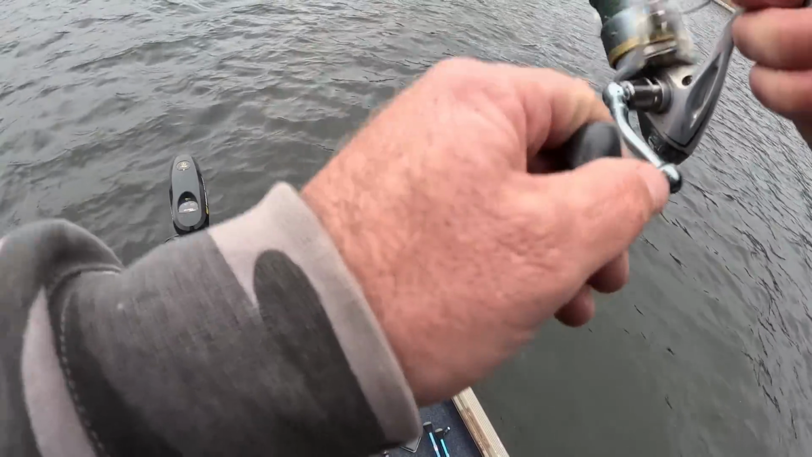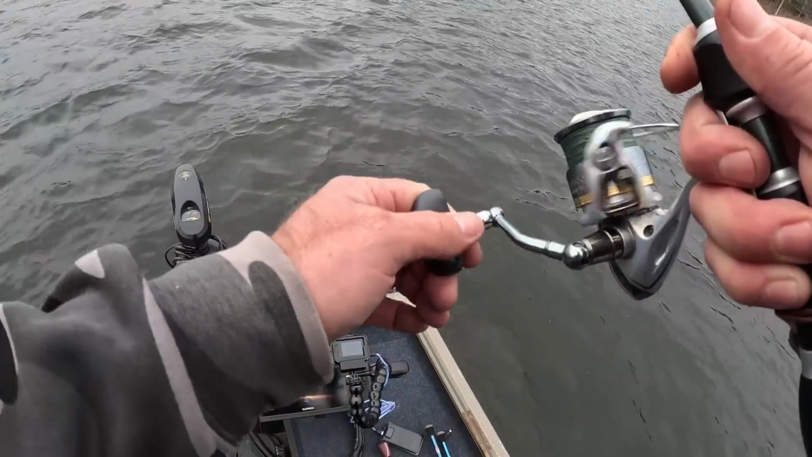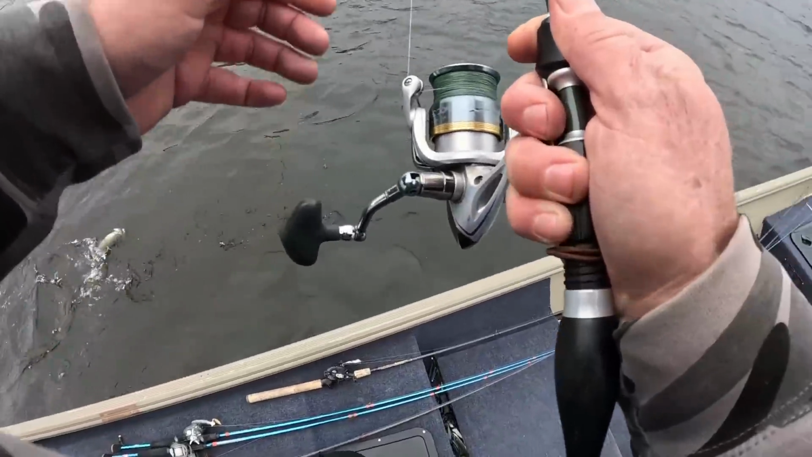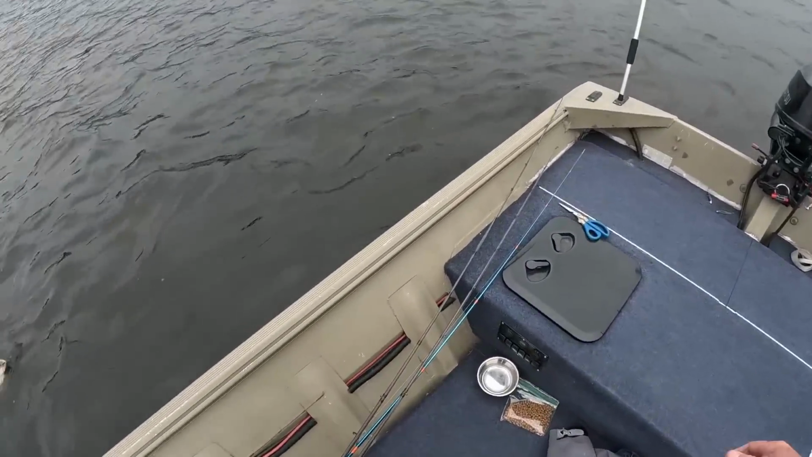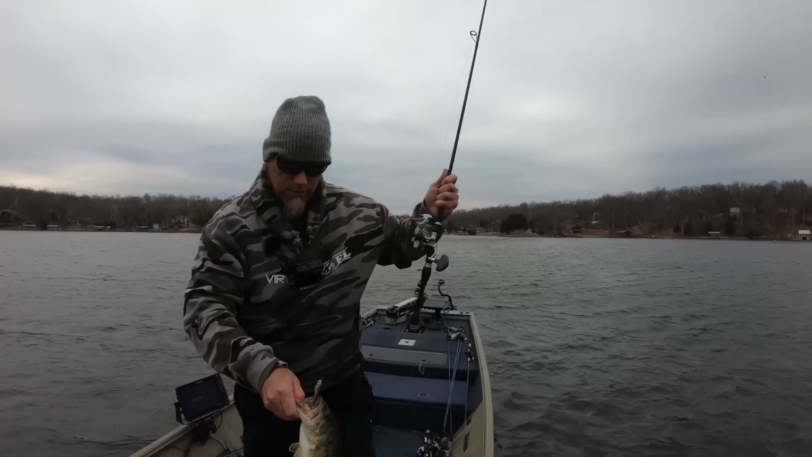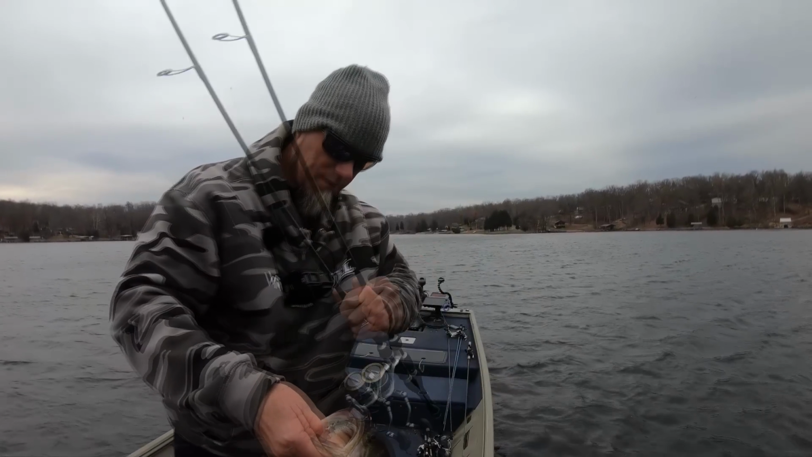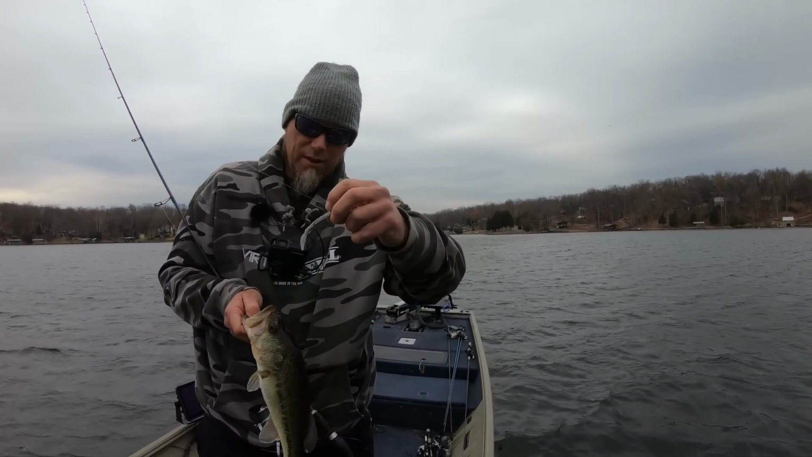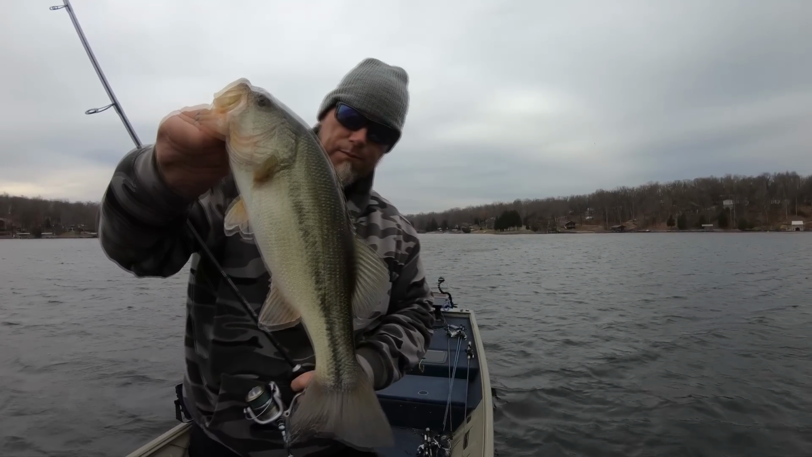Under the boat. Good fish. Sucker hooks them right in the top of the mouth. The fish are right under the boat. That's fun. Let's put on that little bit heavier jig head.